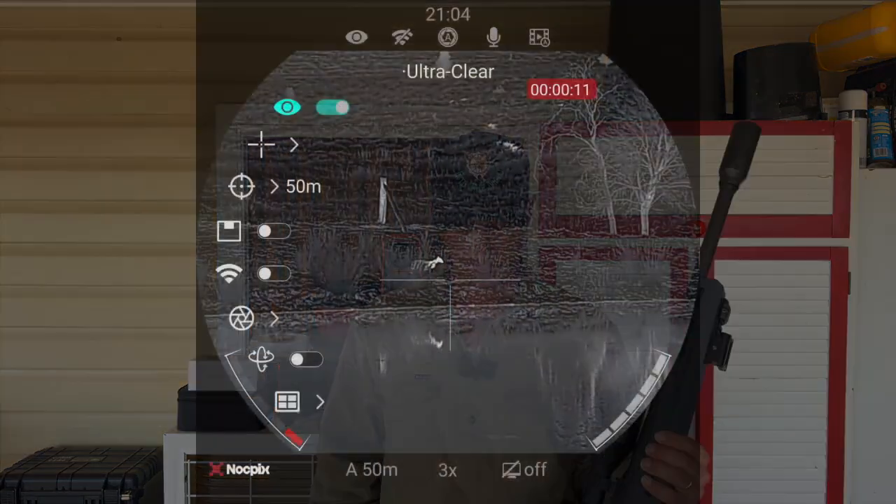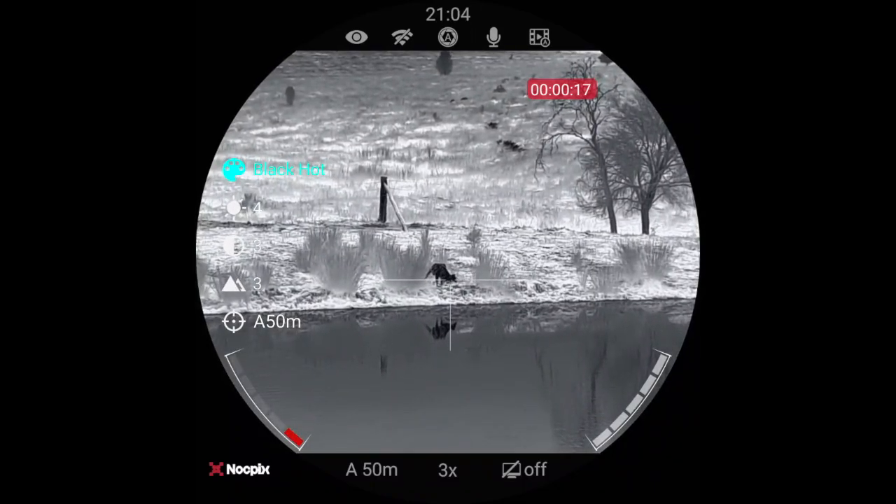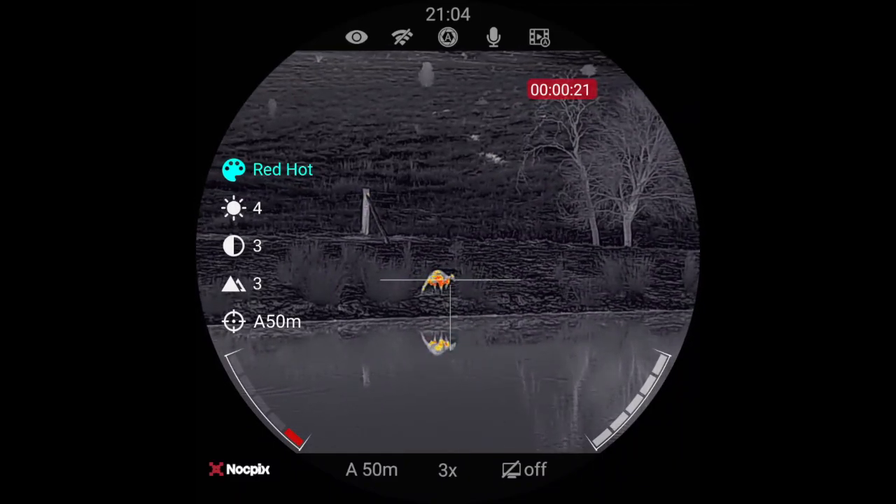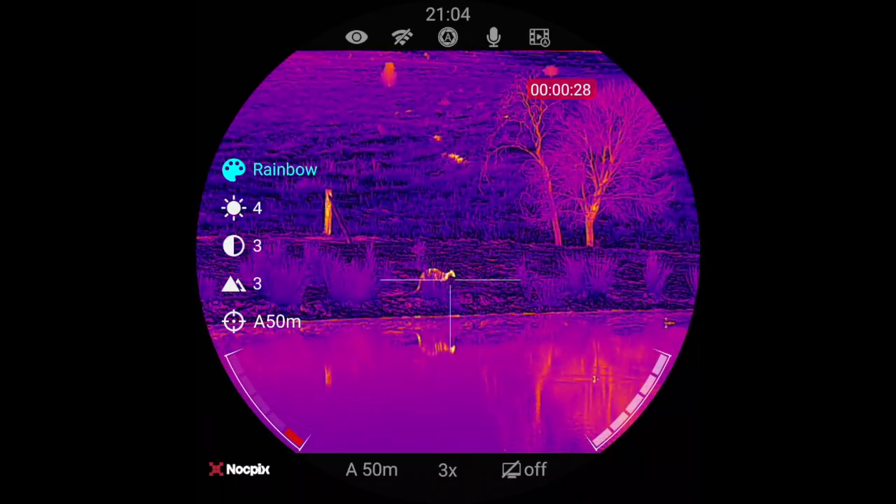But I did take it out the other night, and I just took a bit of footage of a wallaroo at a dam. So you can put that up now, and you can have a look at all the different colour palettes as he's having a drink and mucking around near the dam.